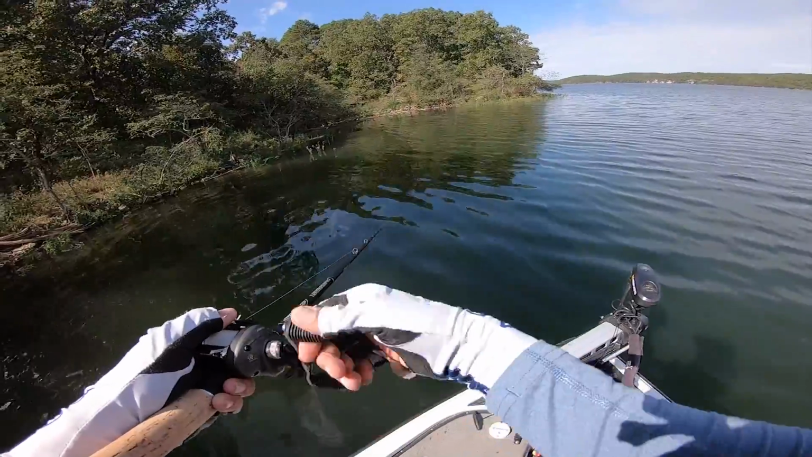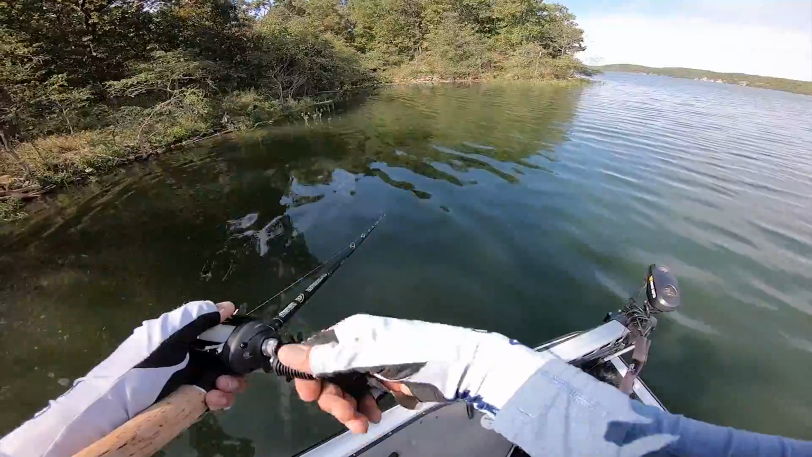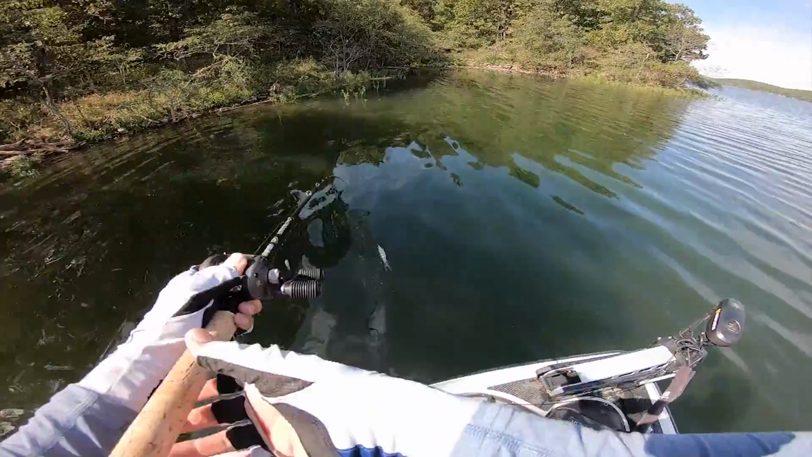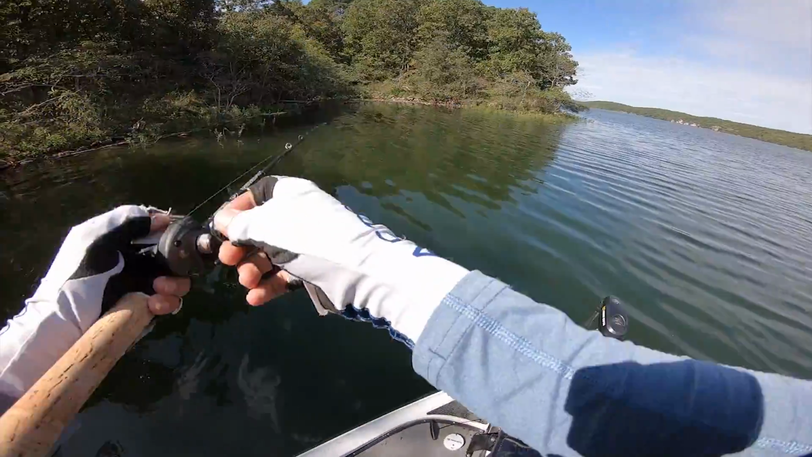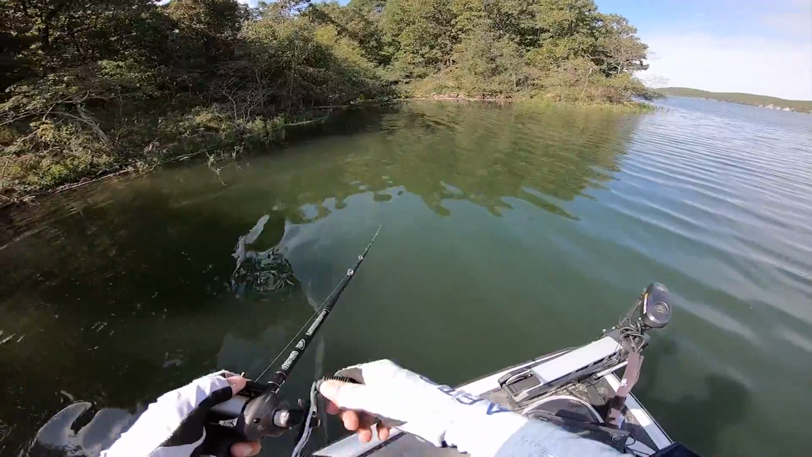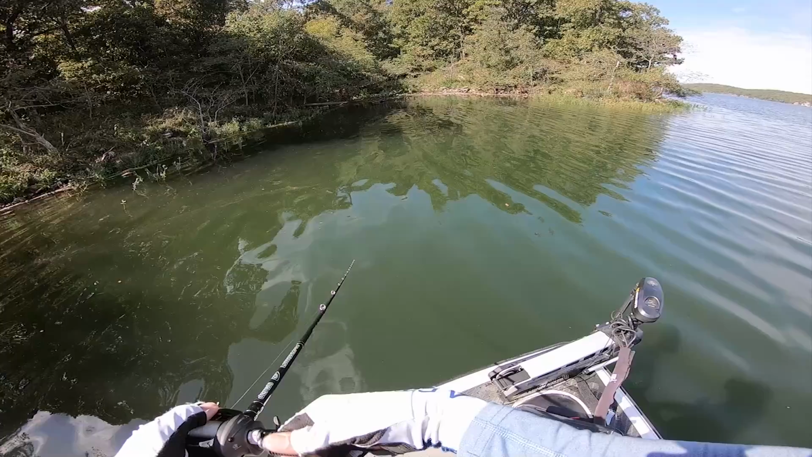But hey, good sign that they're committing to this color at least. And hopefully that means I can keep running this and we have a color that might be working. We kind of know what type of area they're on. Now it's just a matter of sticking it out, putting this bait in our hand, and making it happen.